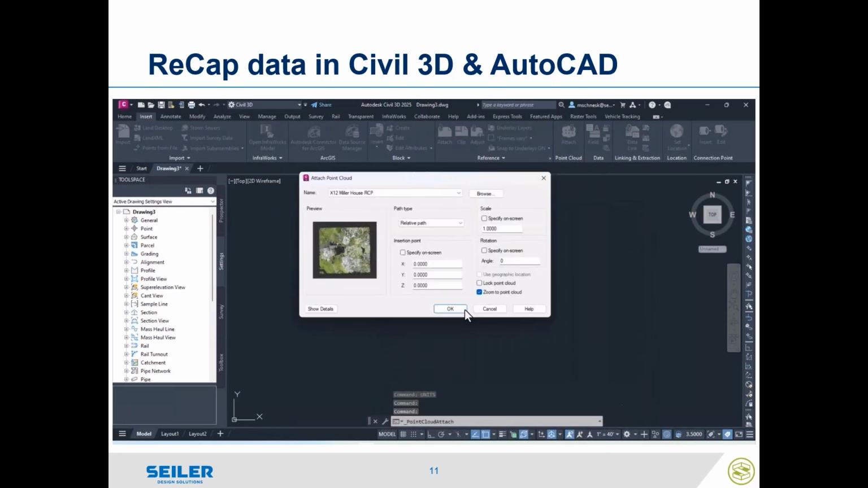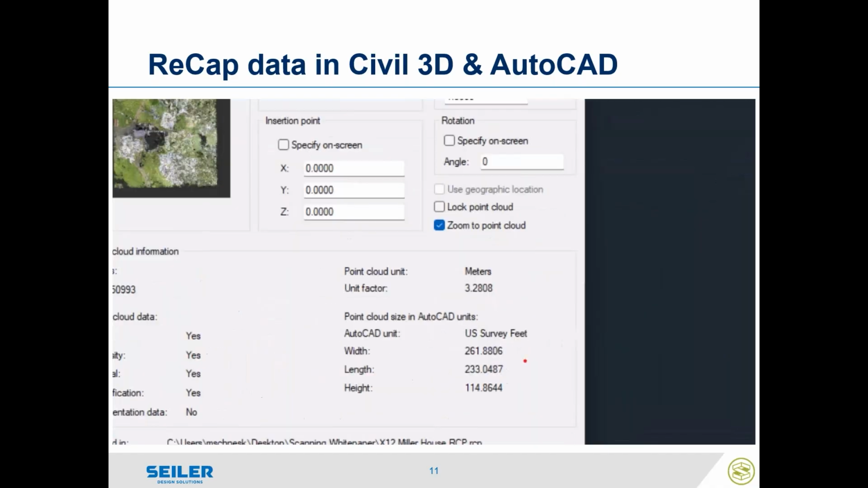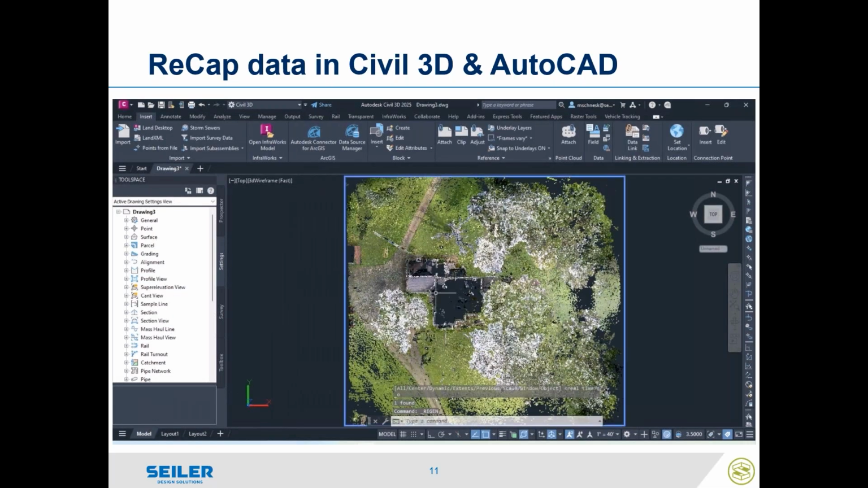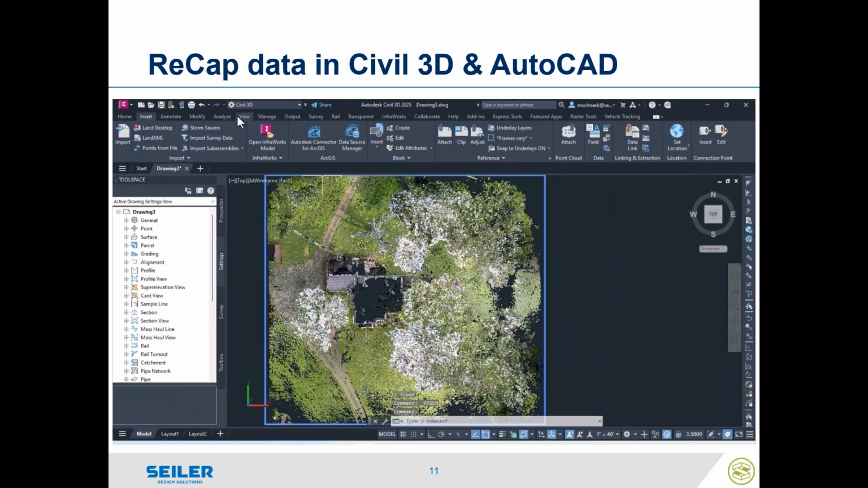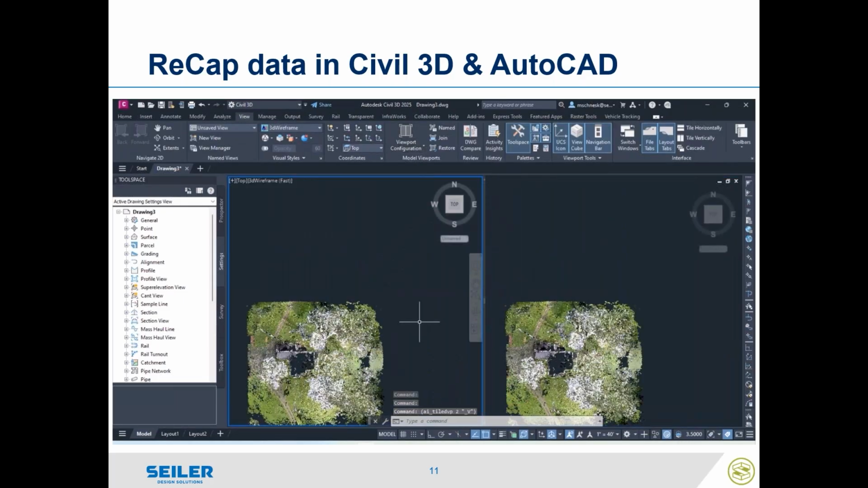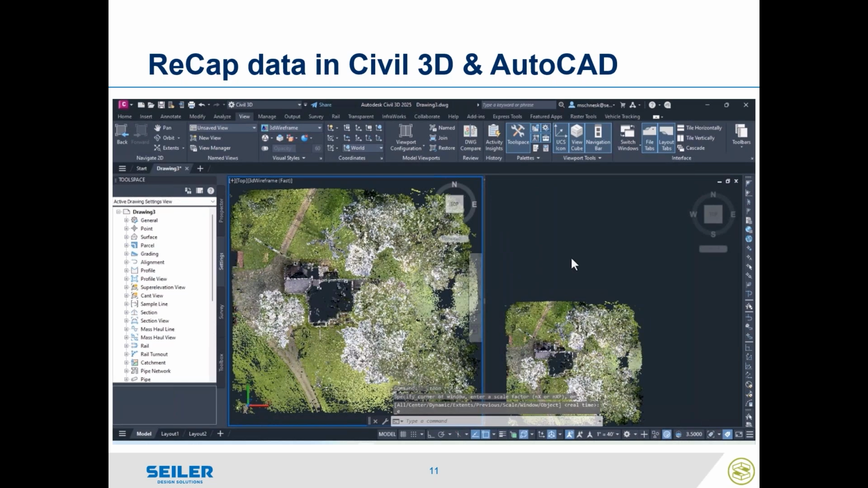I'm going to choose my full ReCap file that I've clipped out. And you can see as I show details, again, the point cloud is in meters, but the AutoCAD units in survey feet, so it will convert properly. There's my point cloud in, and to make it a little bit easier for me, I'm going to go to my viewport configuration, and I'm going to set up both a plan view and an isometric view.